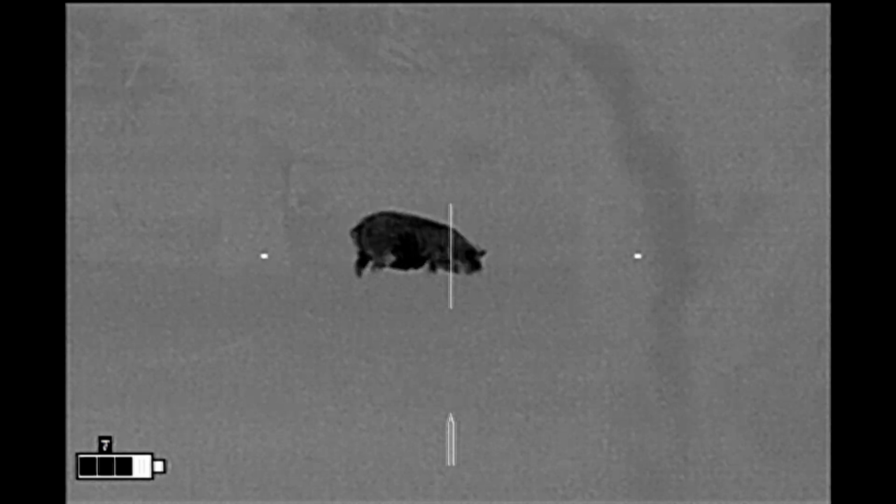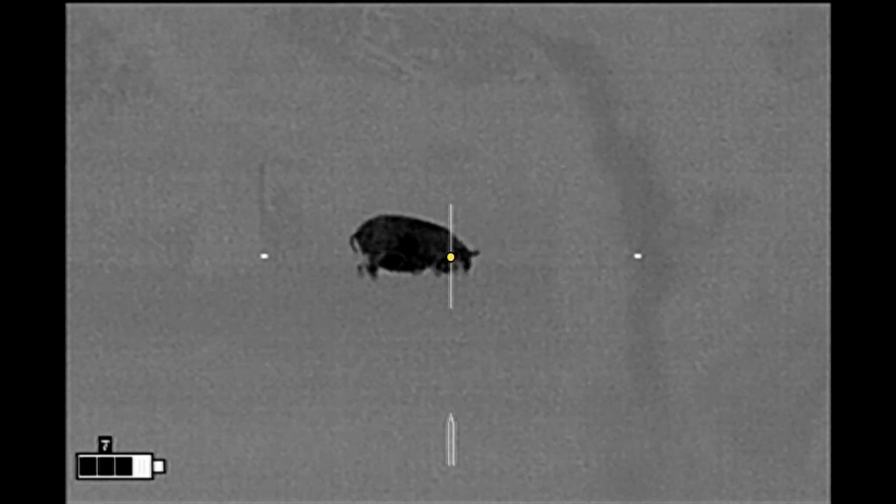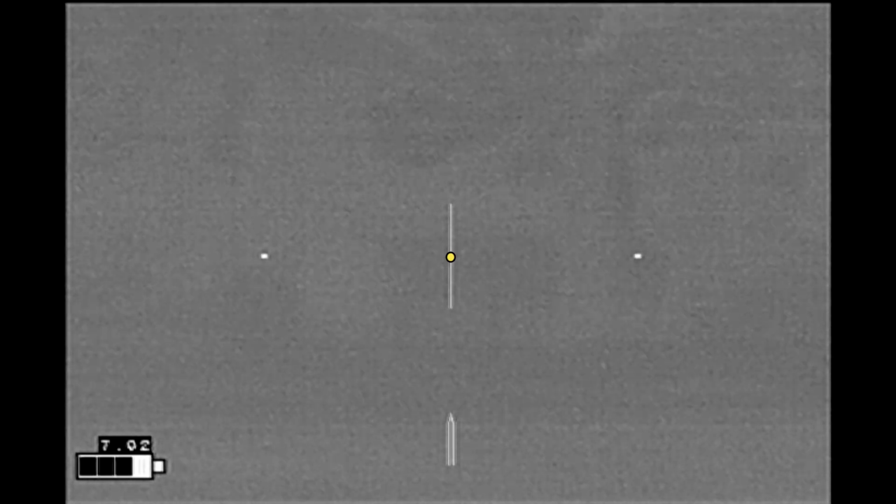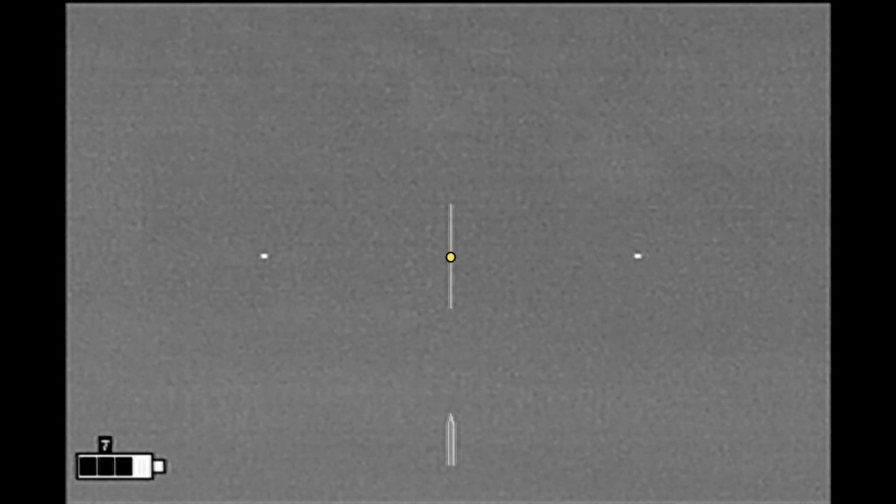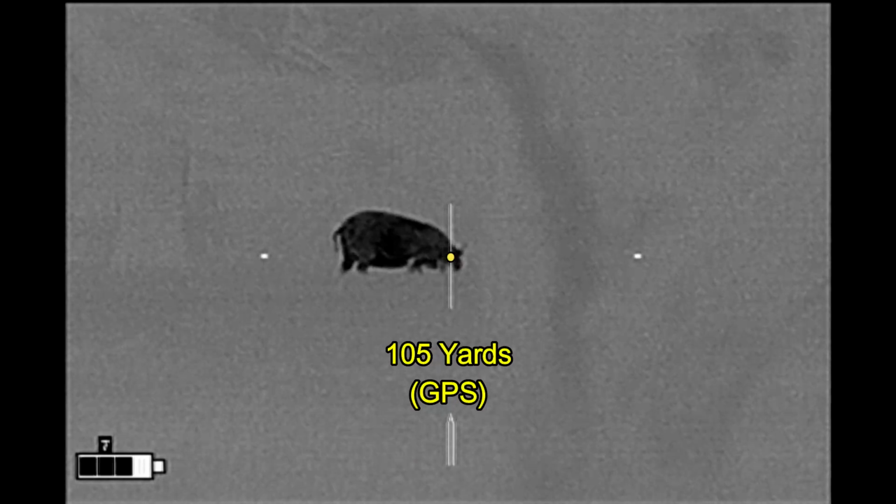I know there are cattle on this property, but I have not seen them this evening. This is reason for concern when I'm in a limited visibility situation such as this one. I've got trees blocking large sections of my view on uneven terrain. Alright, I'm going to take the biggest hog that I see right here. Here we go.